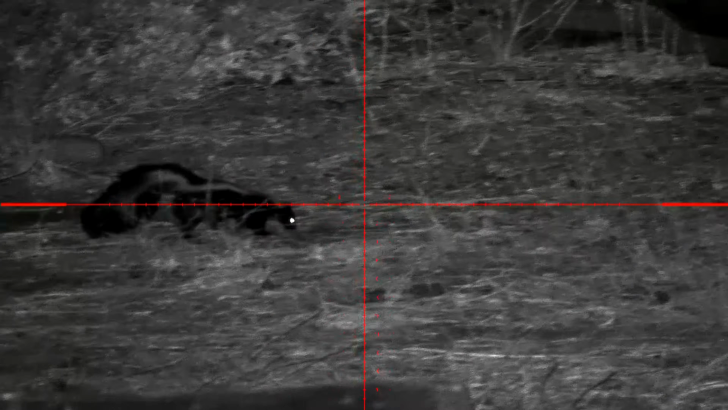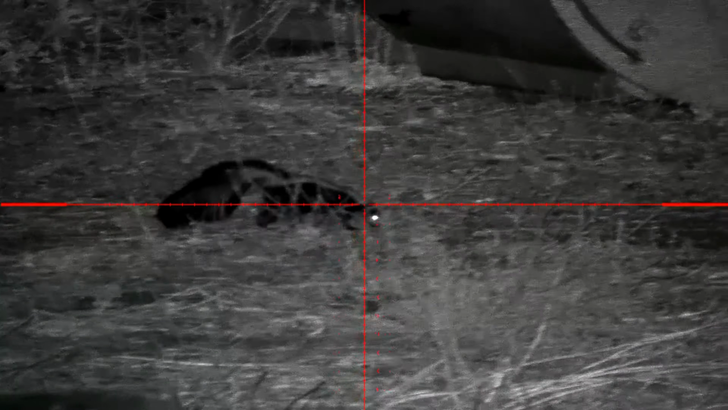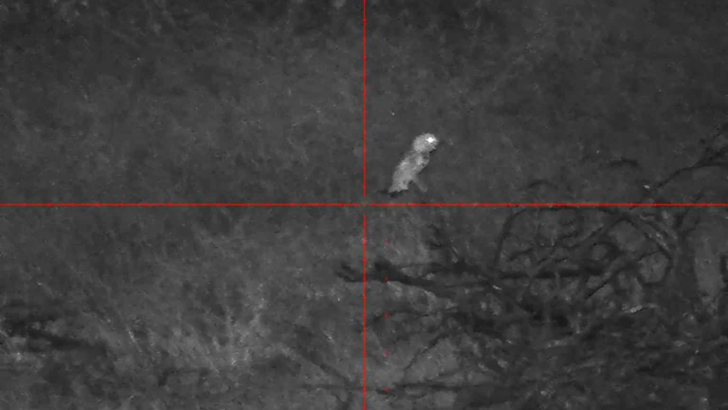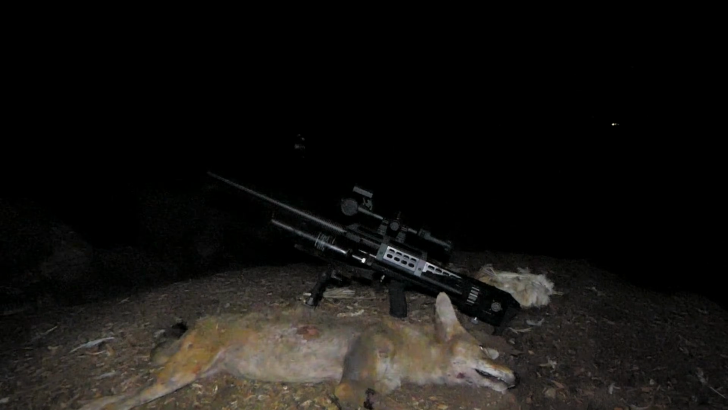This farm is a food source for a lot of different animals. We saw a lot of cottontails, we saw a lot of skunks, and we even saw a couple owls throughout the night. So it's kind of neat to sit here and see all the different wildlife becoming so active in the night, because as hot as it's been, you don't see much animal activity during the day.